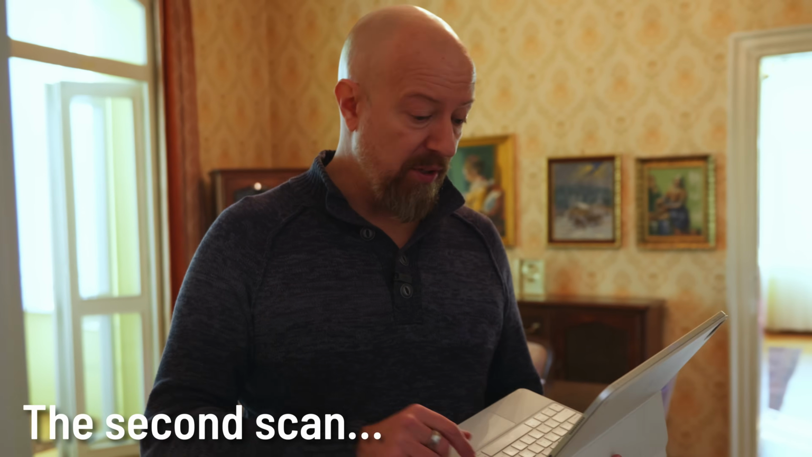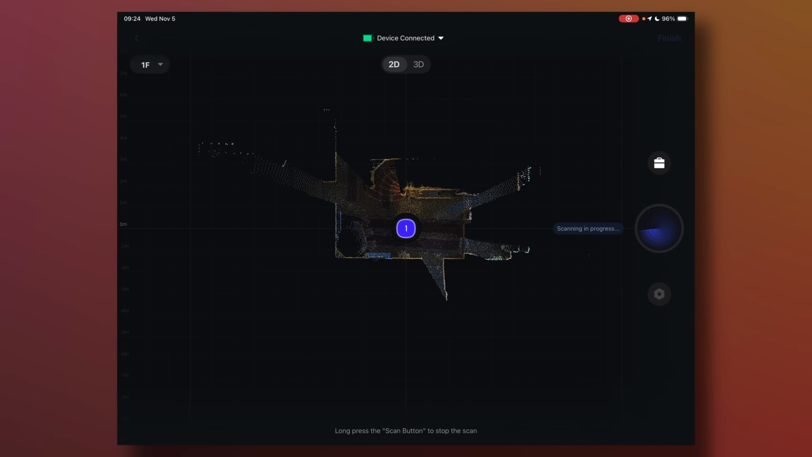Now we've moved the camera, we're ready for the second scan. Just tap the plus button, and that's it. I don't have to tell the software where the camera is. Once it scans, it'll figure that out, and it'll map it all here in the software.